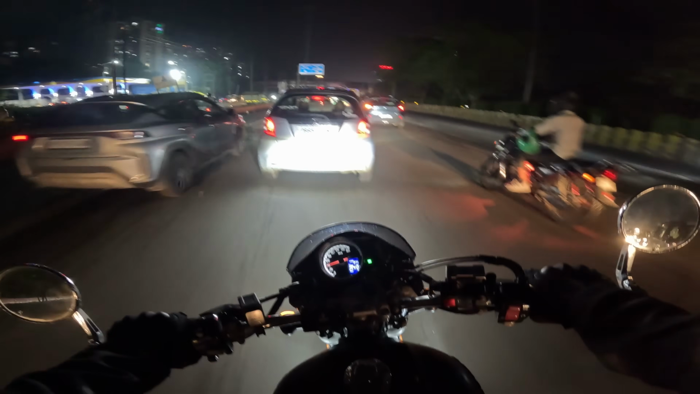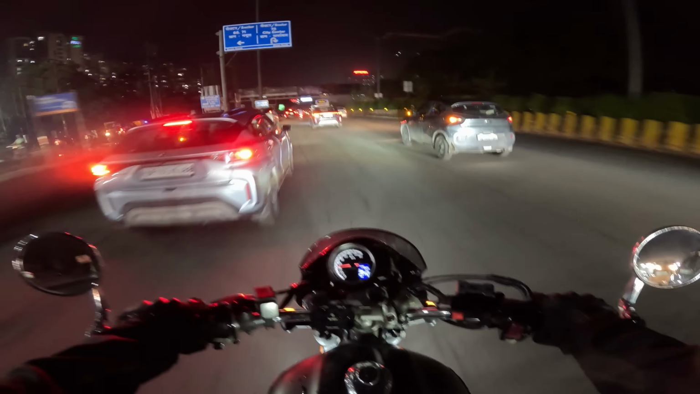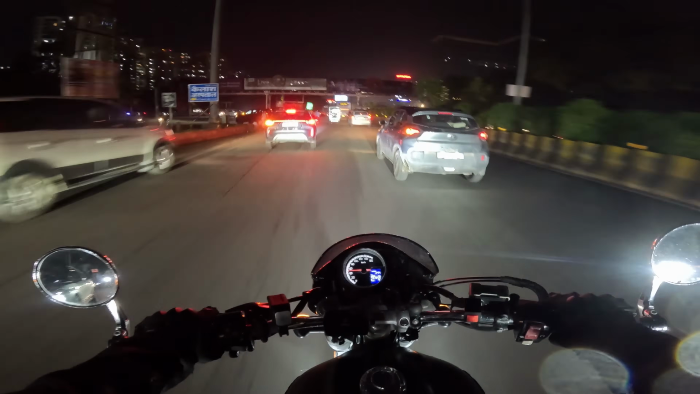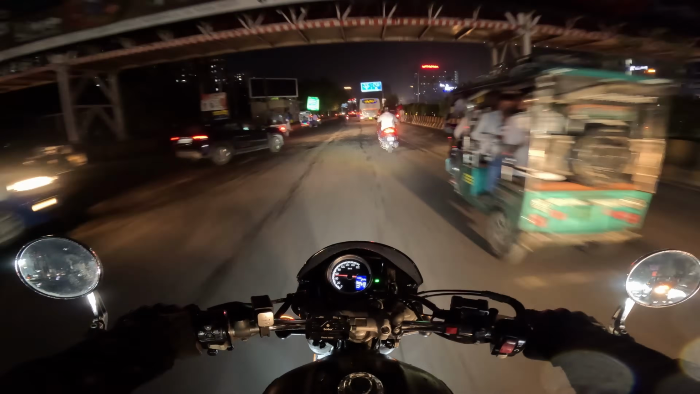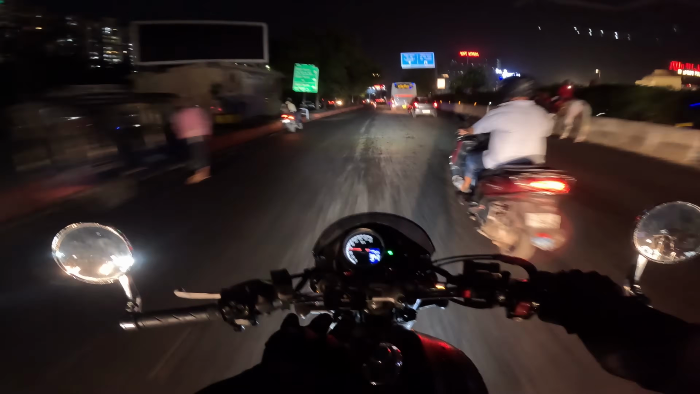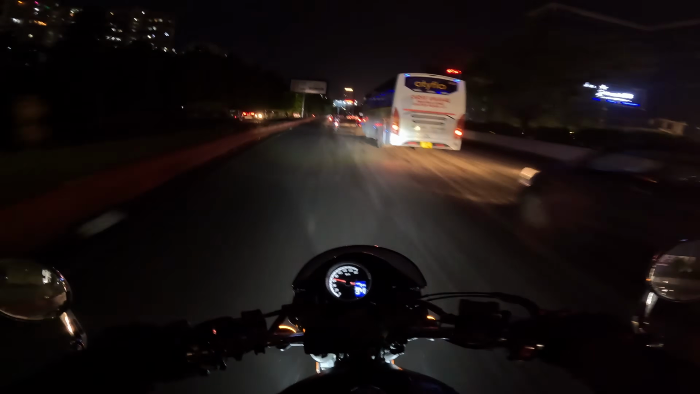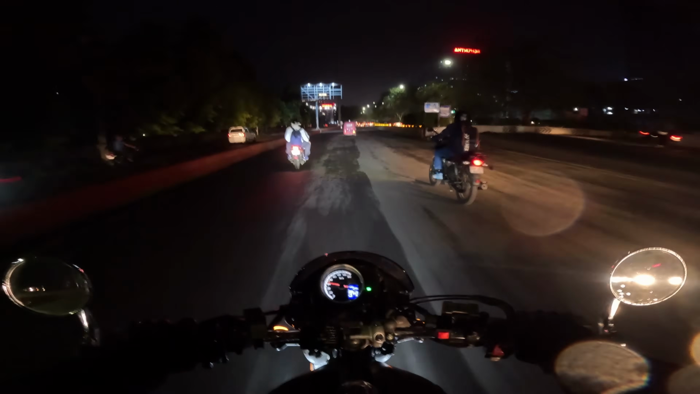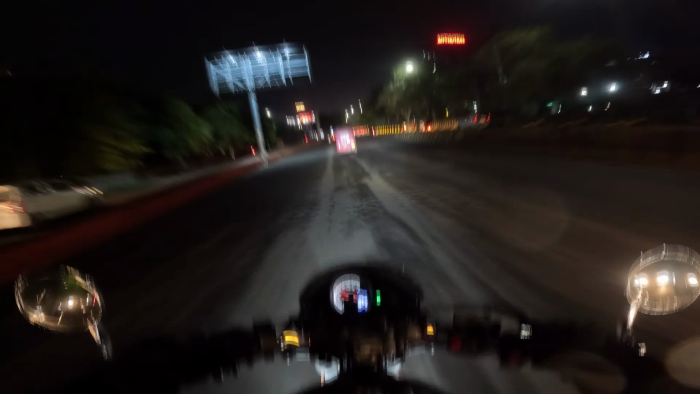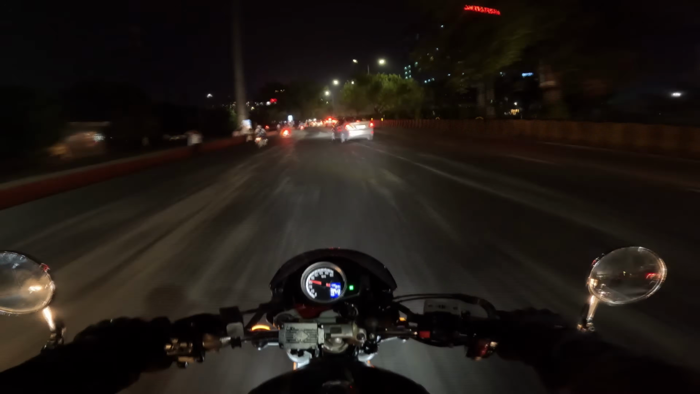For the last 3 to 4 months I was coming to office from my car, even more than that. Back in December it was too cold in Delhi NCR, and I usually go back home at the same time, around 9 or maybe 9:30ish, and it was tough going home on a bike. So I started coming to office from my car, which is one of the primary reasons why I was not able to upload any video for the last 6 months.